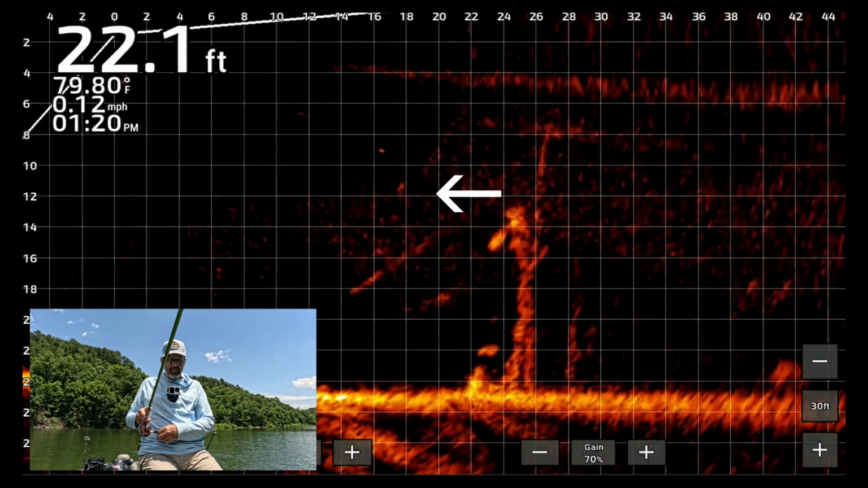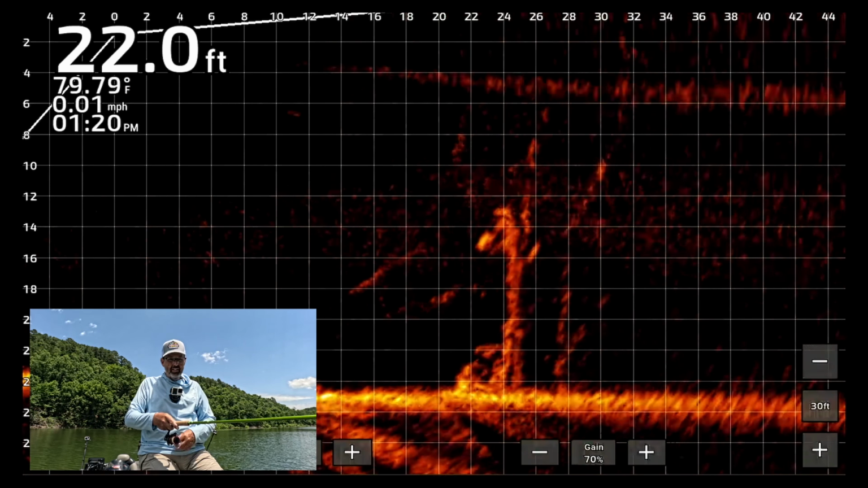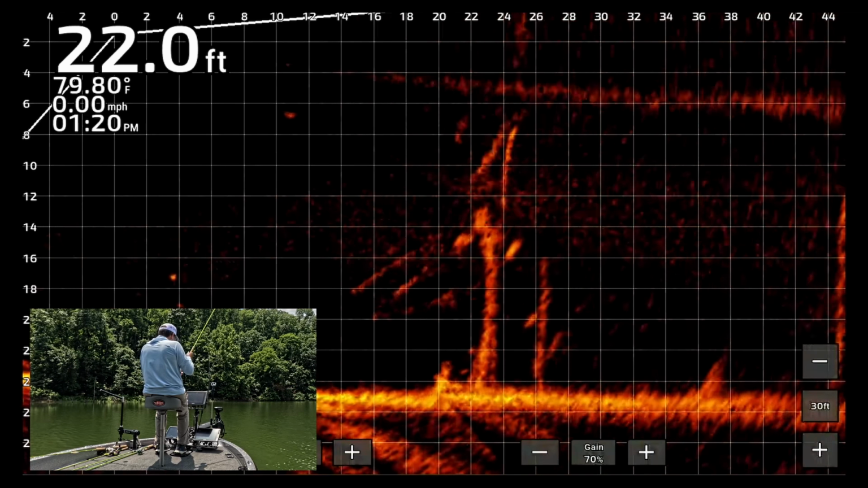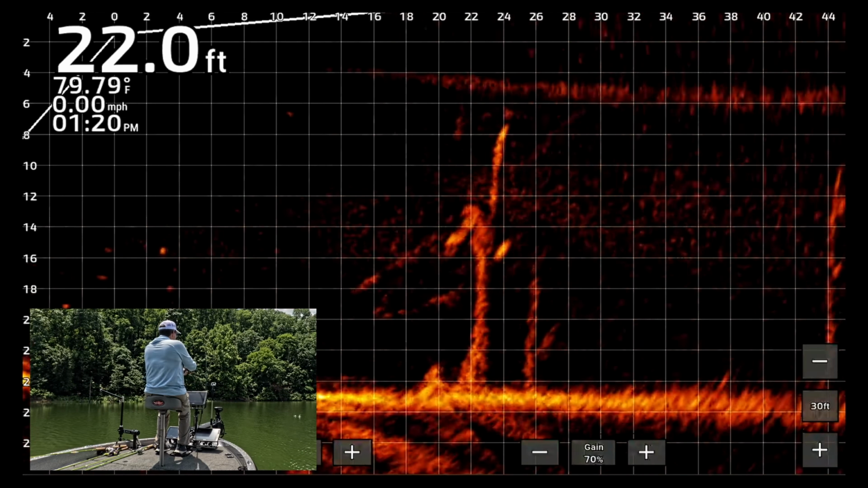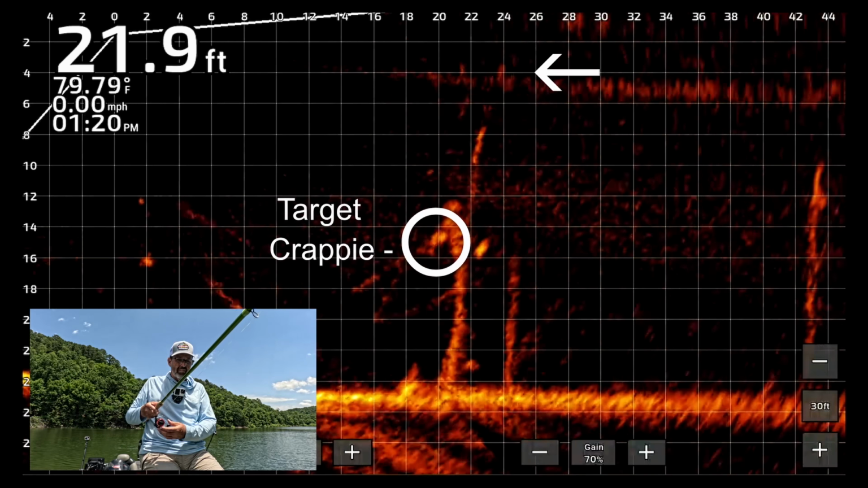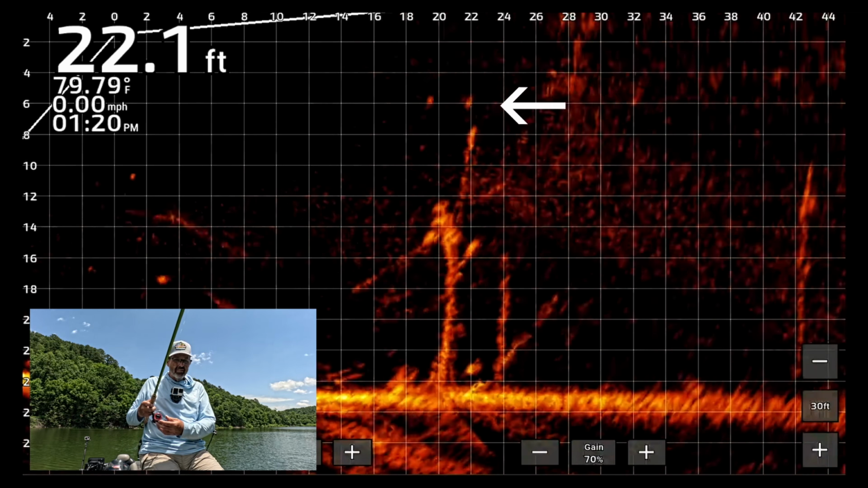That's a good crappie right there, if I could get him to take interest. I'm going to have to get a little closer to him. There's more crappie on this tree than there appears at first glance. The crappie I'm targeting isn't the one I catch.